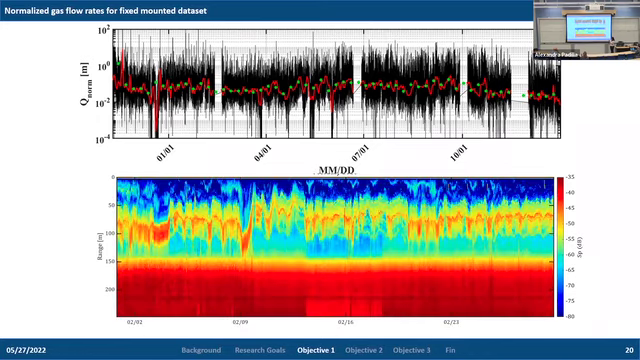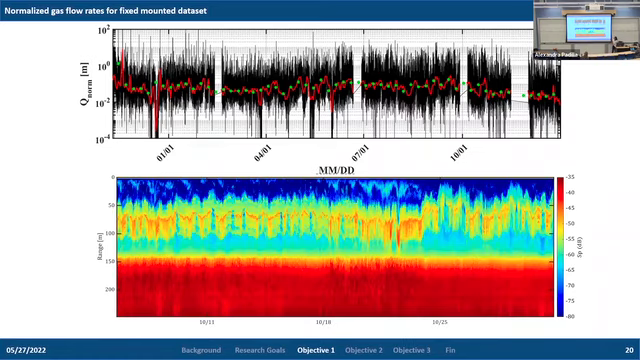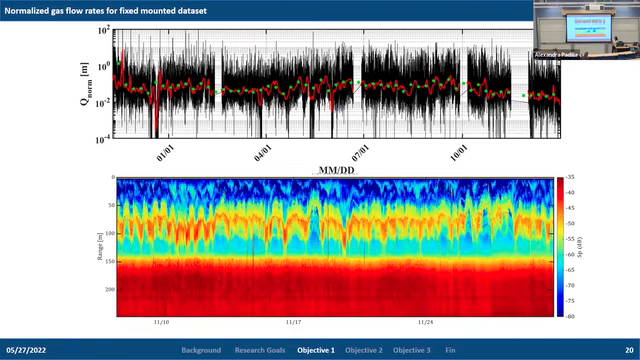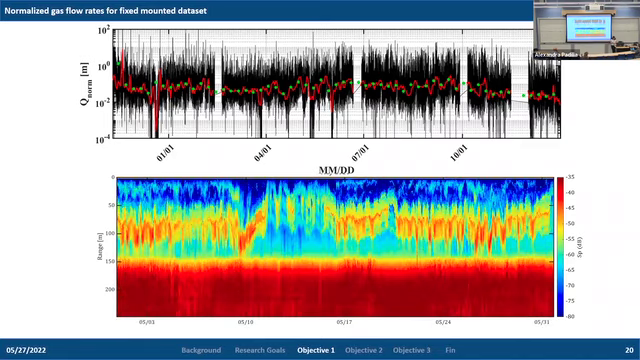One thing we know is that it's really hard to see any seasonal changes in the data set itself. We only have a year's worth of data. So if you want to say something more about what is occurring at monthly scales, seasonal scales, or across different years, we need to collect more data.